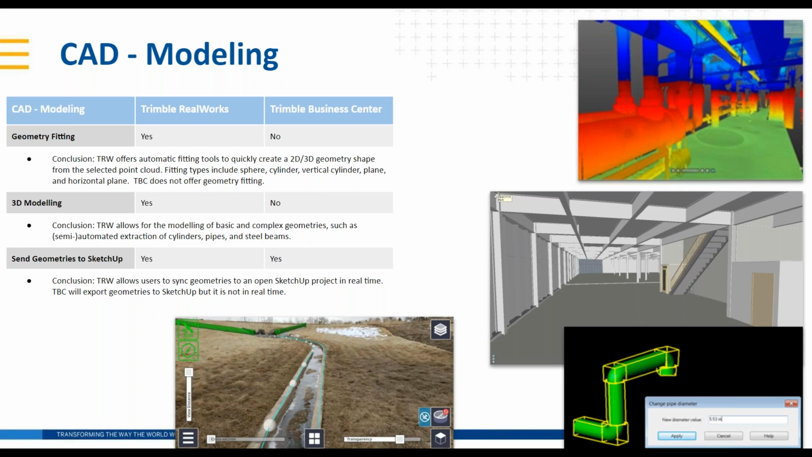Speaking of strong 3D CAD modeling programs, our integrations and geometry interoperabilities to SketchUp both exist within Trimble RealWorks and Trimble Business Center. RealWorks has this really cool feature where you can sync geometries to an open SketchUp project in real time, which can be really nice to navigate and further your drafting or your model building.